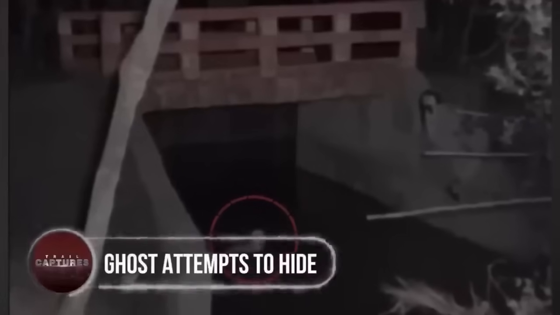Ghost attempts to hide. Either this ghost dozed off into the water or it was attempting to hide itself. A trail camera planted on a bridge next to a haunted house captured footage of a ghost that tripped into a small stream. The camera was placed in the area to investigate the cause of disturbance in the area in the dead of night. After reviewing the footage, many believe that this would rather be a case of a young woman being possessed by a ghost.